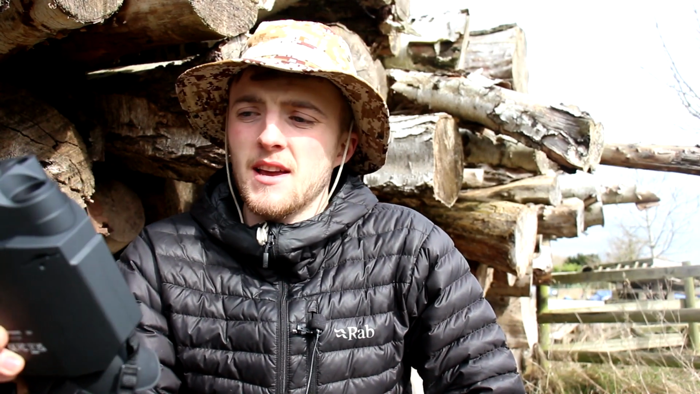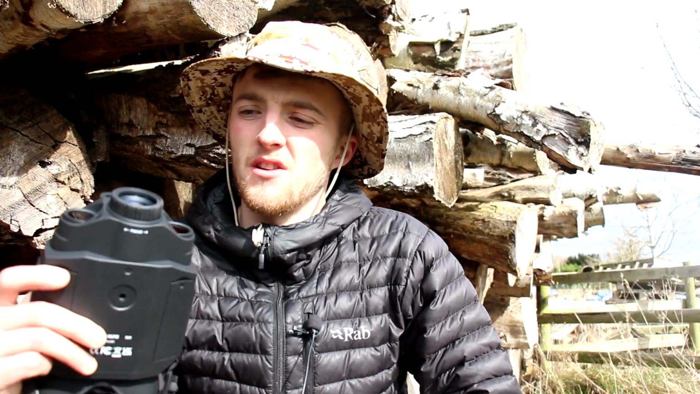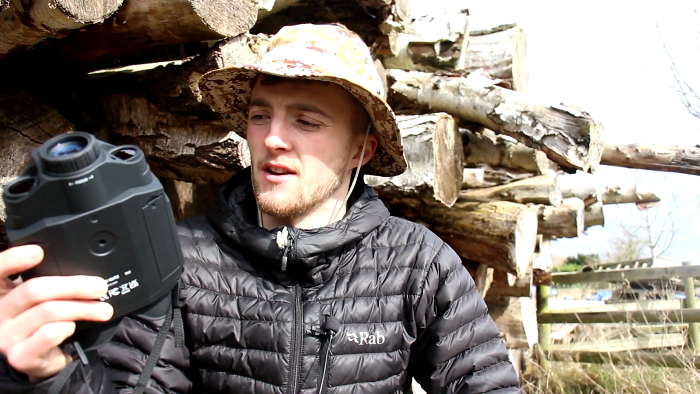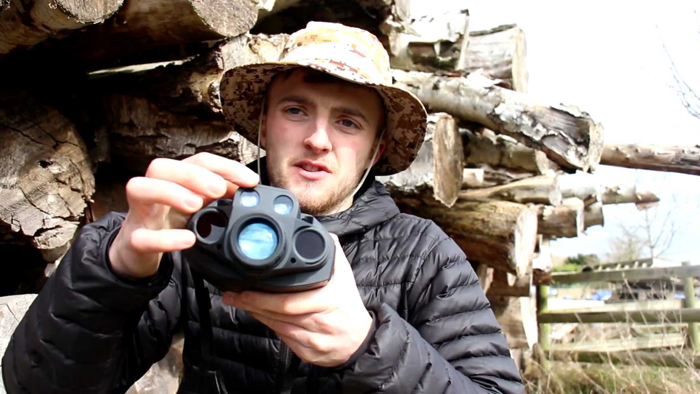So the price is about £100 more than the Corsac, and that is because of the rangefinder. You're normally looking at paying £100 for a rangefinder anyway, so that shouldn't really be too much of an issue. And the fact that you can't really get another rangefinder that works this well at night, I think it's well worth the money. The rangefinder is just here at the top.